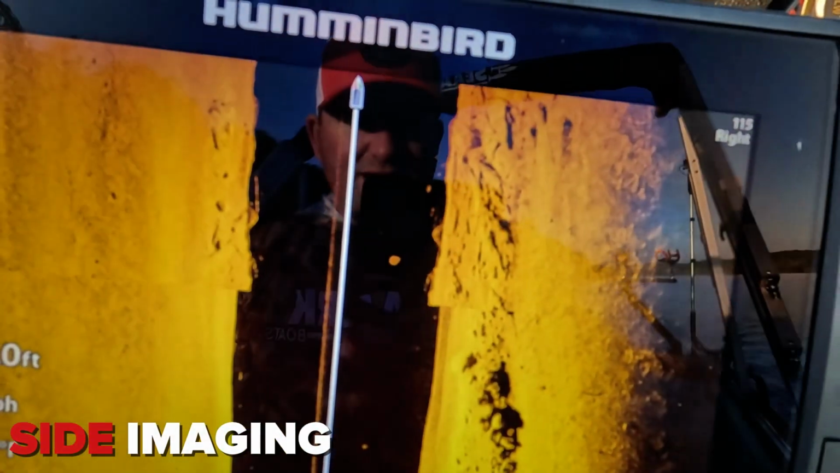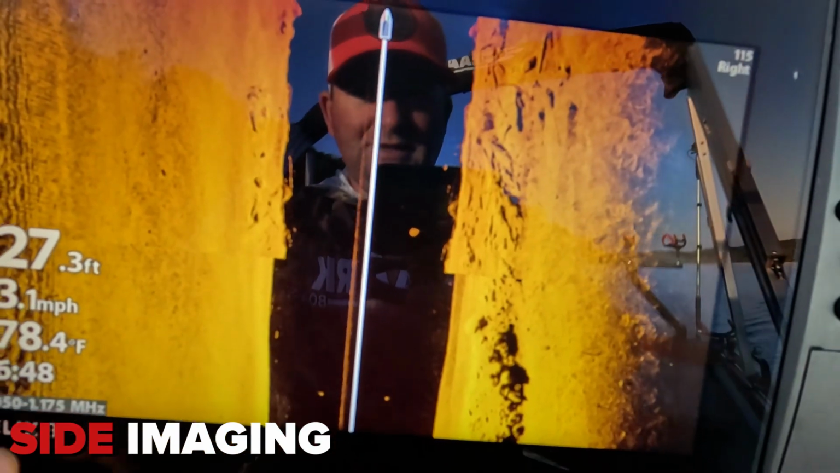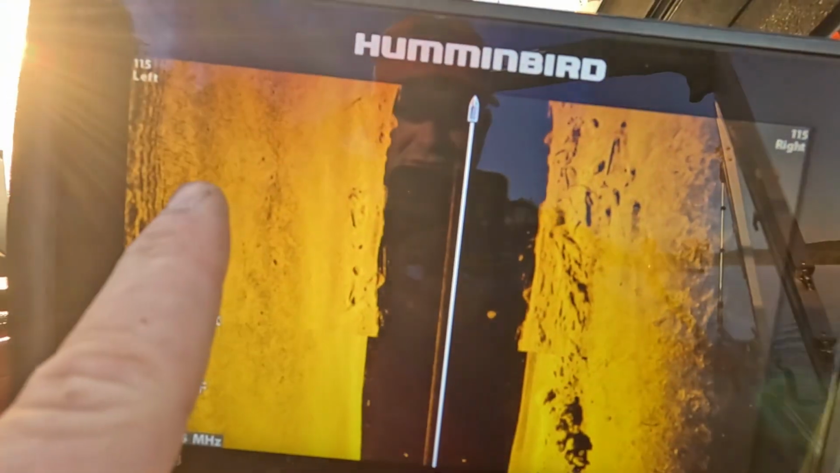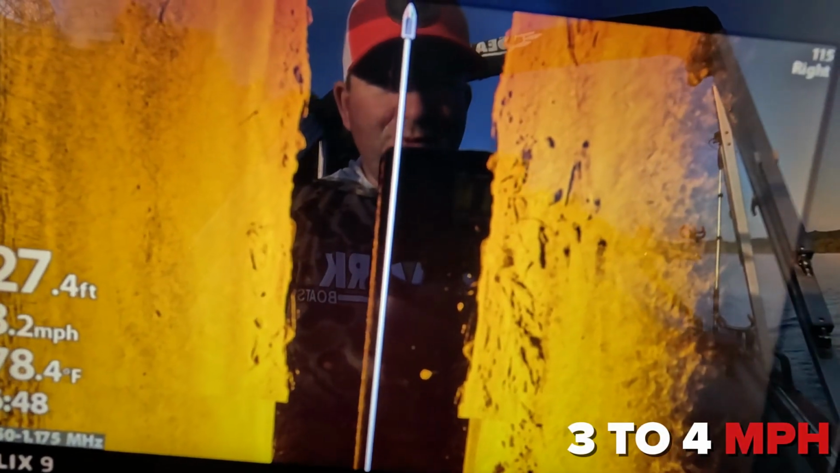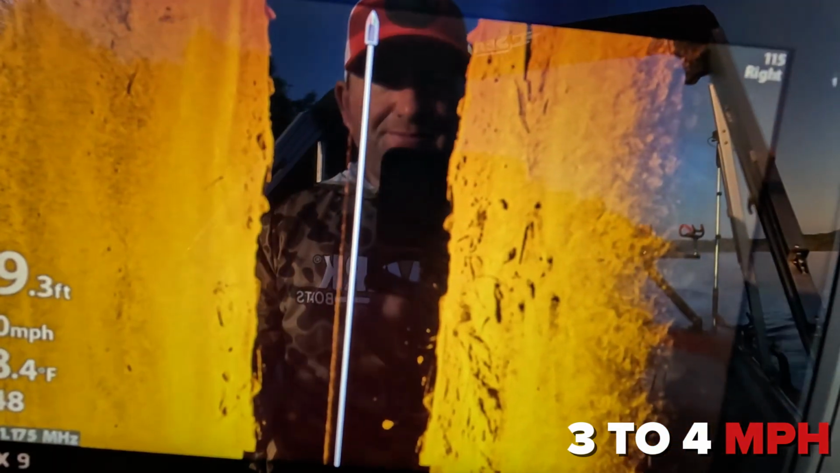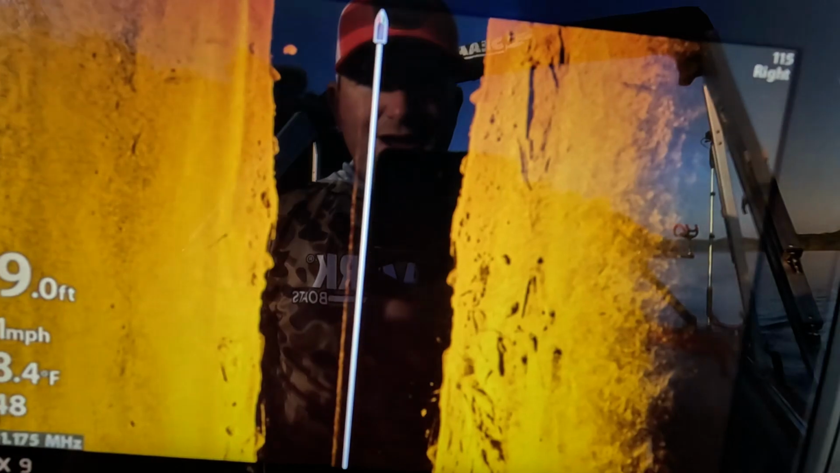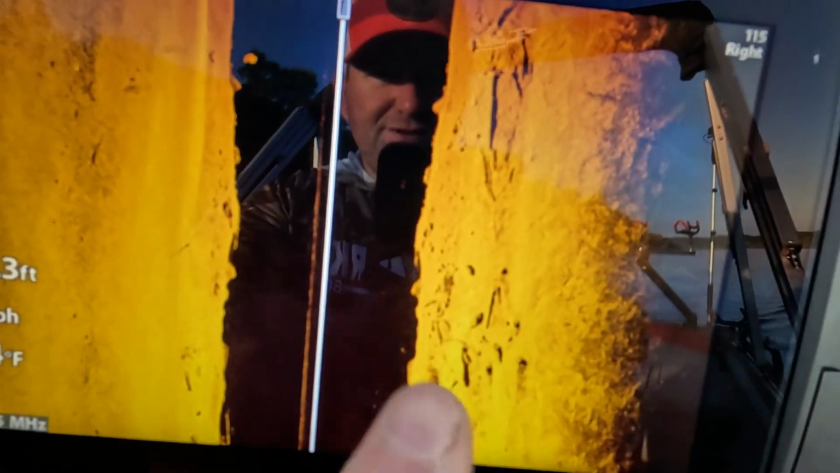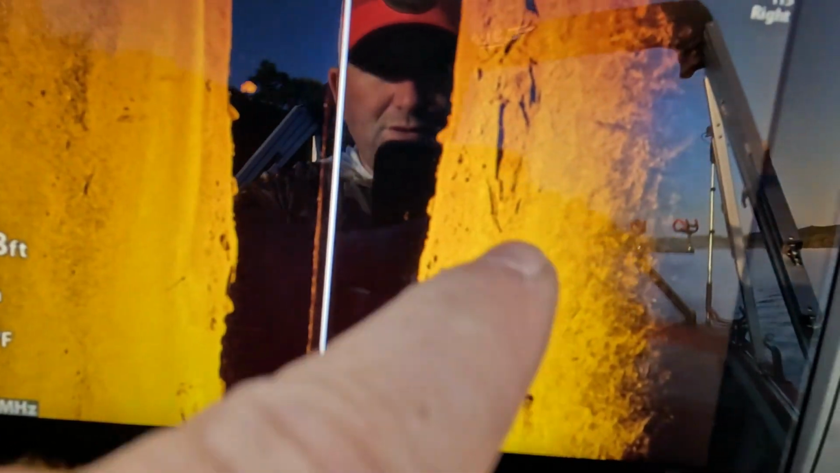Side imaging is absolutely a phenomenal tool to use. You can see so much out to each side of your boat. I like to go about 3 to 4 miles an hour, somewhere in there. Just a nice, steady pace. Don't get in a hurry. When you're out looking for this stuff and marking this stuff, just take your time.